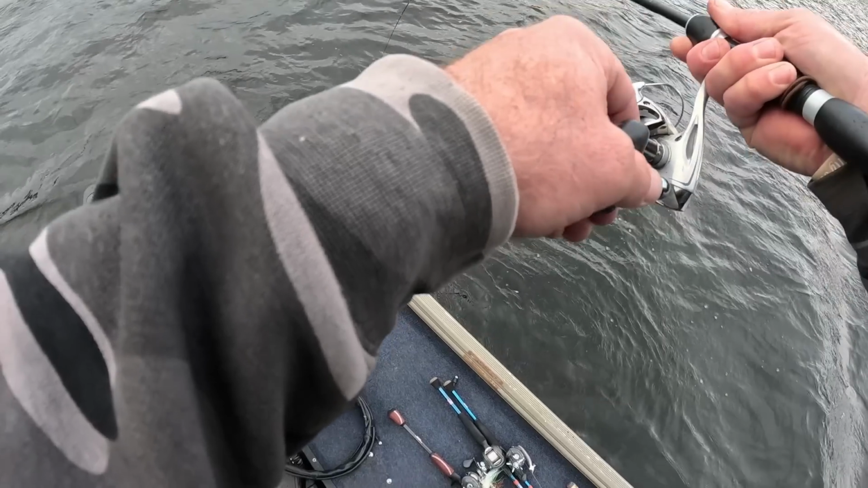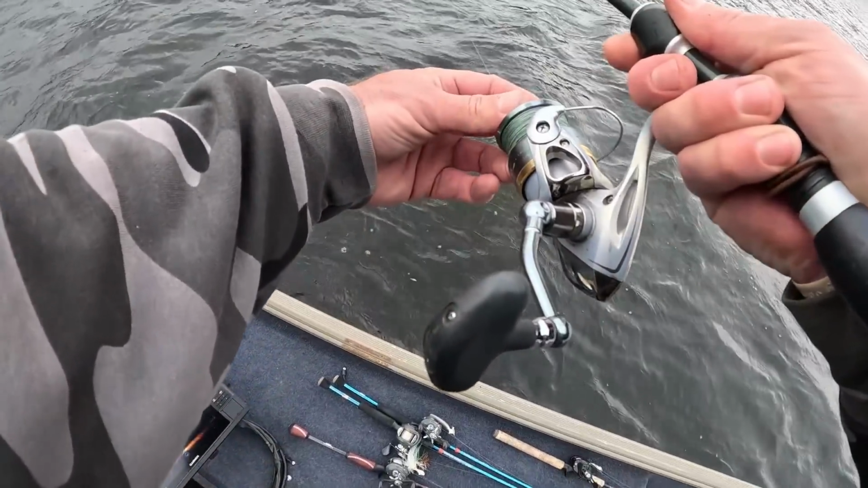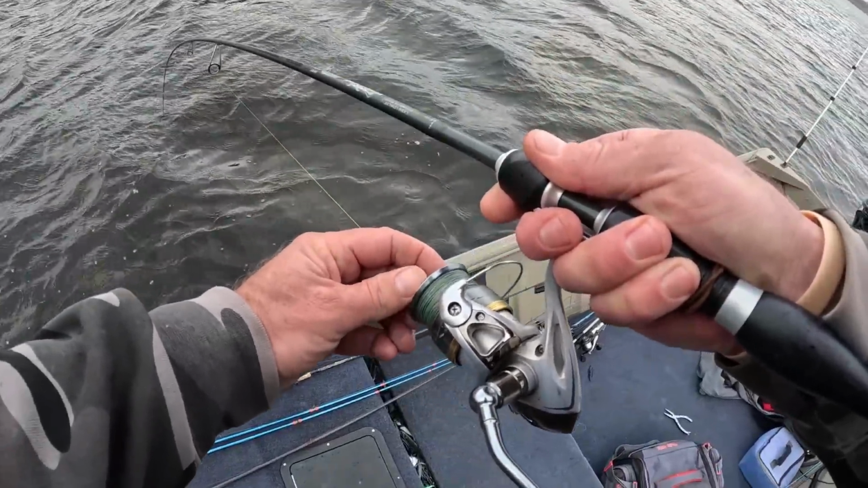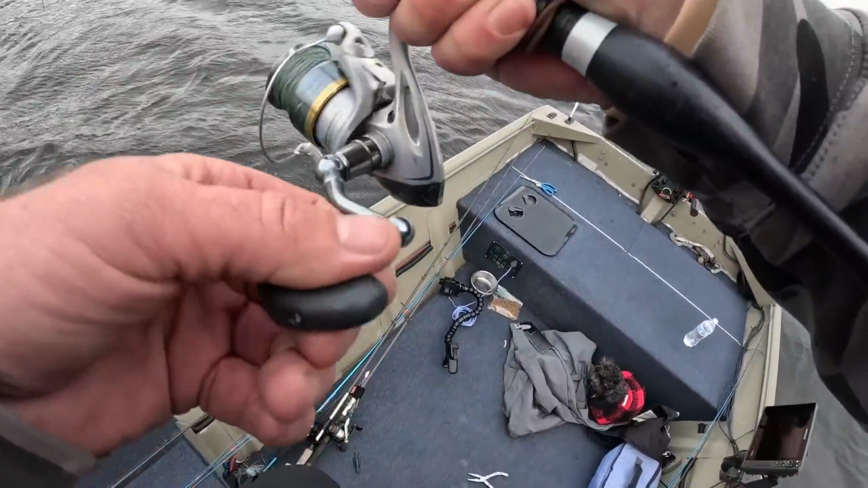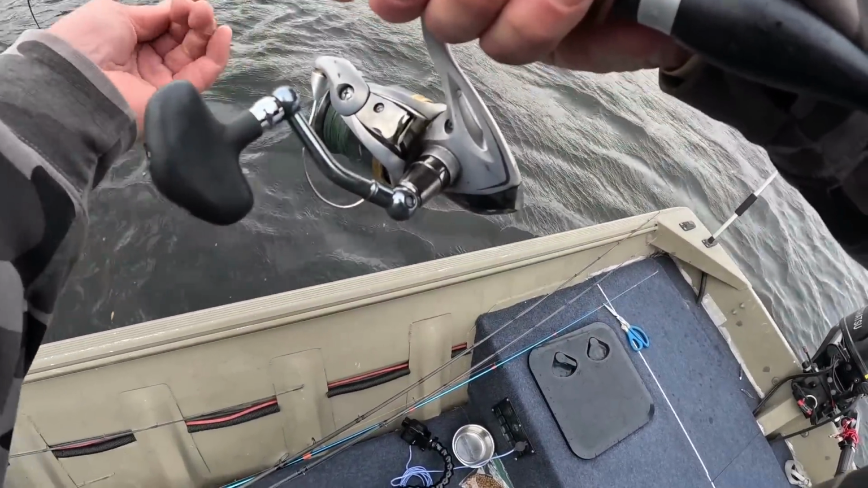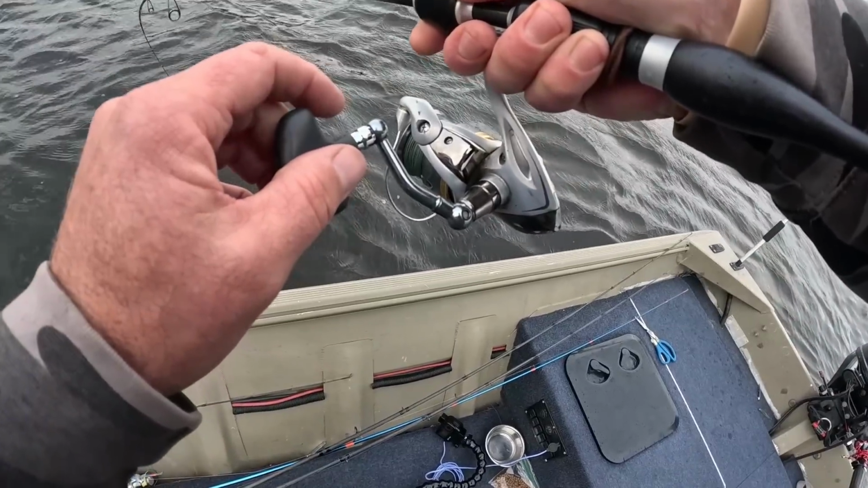Fighting over it. Ooh, it's a good one. Looks like a better fish. Feels like a better fish, guys.